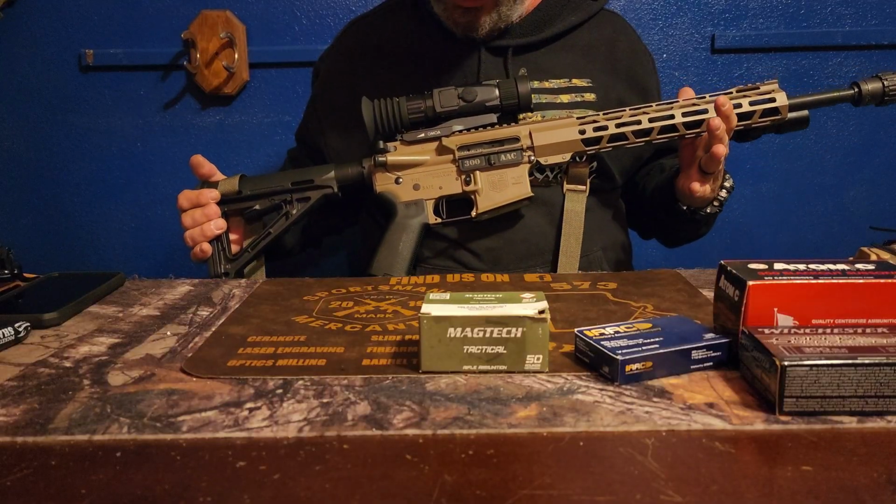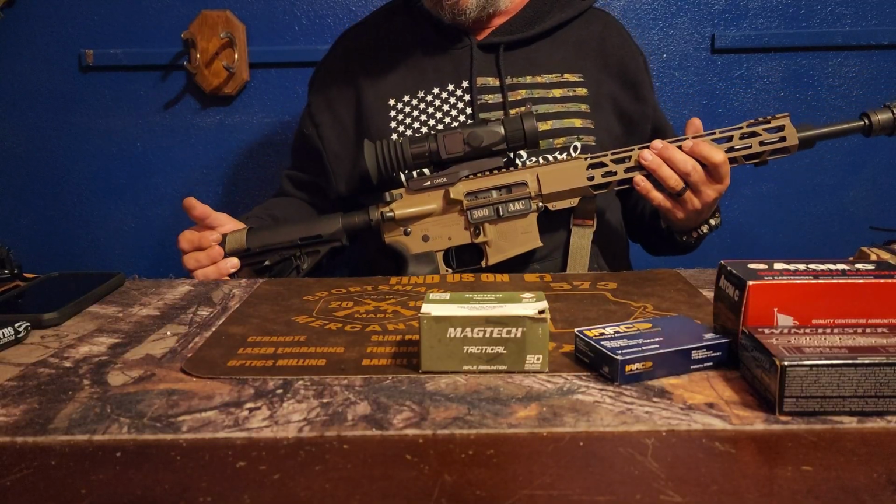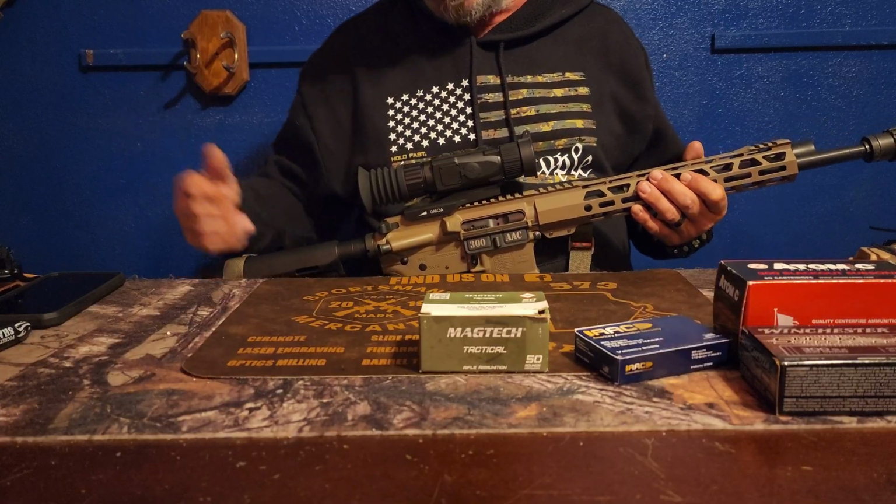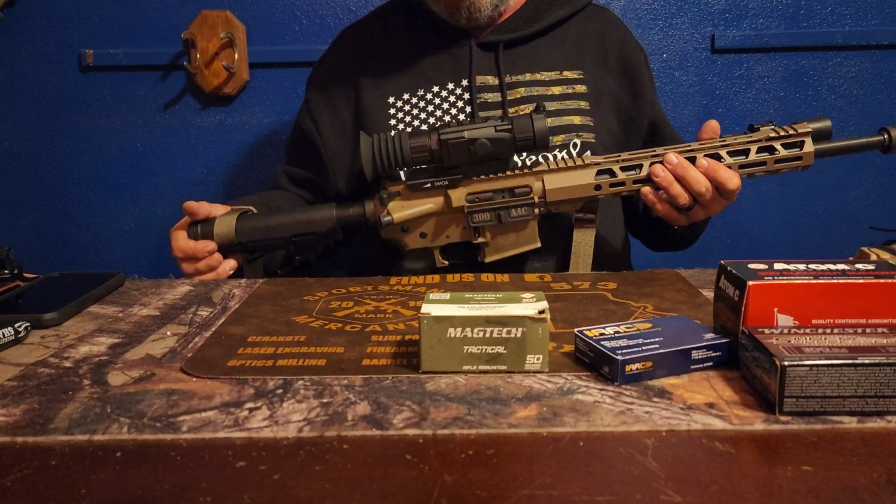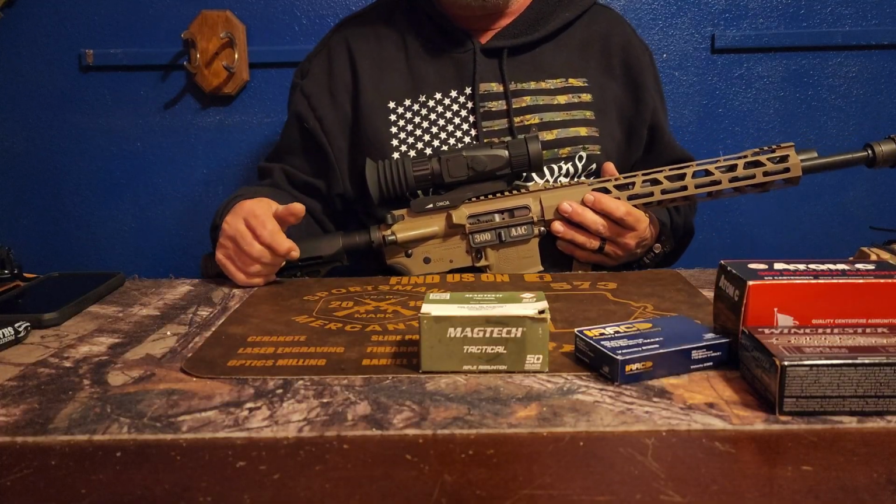And like I said, this is my 300 Blackout. This is the DNT Optics Hydra HS225. I can't recommend it enough. It's just all that and a bag of chips. And the price is right.